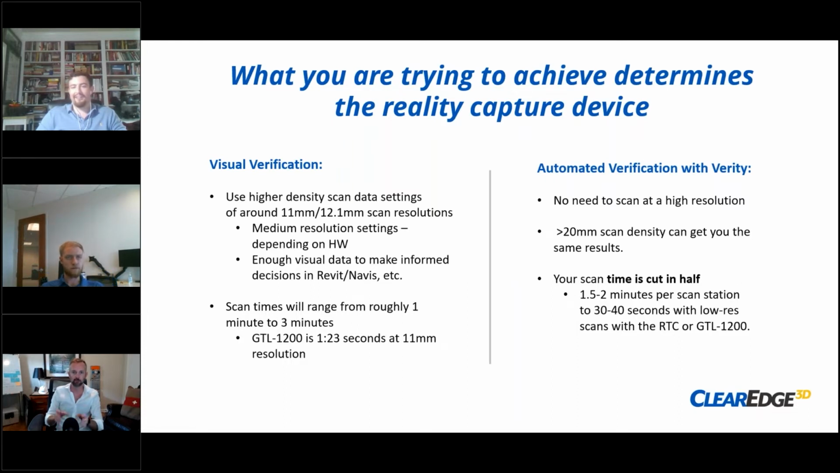Medium is fine for visual verification, and that means you're going to go scan and you're going to drop this into Revit or give it to an architect, or you're going to give it to whoever is doing clash detection. They're just going to do visual verification. Give them 11 or 12.1 resolution, which is normally the medium setting.